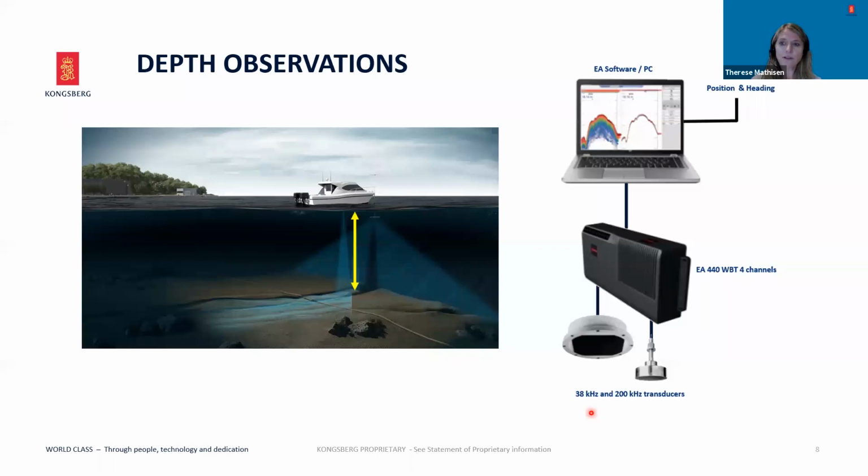If you need to measure the depths, either in shallow waters or at higher depths, this is the configuration you need. You need the WBT, which provides you with 4 channels for 4 transducer inputs. You need a computer with the EA440 software, and you need a position and heading input. Then you can select the transducer type and frequency suited for your needs.